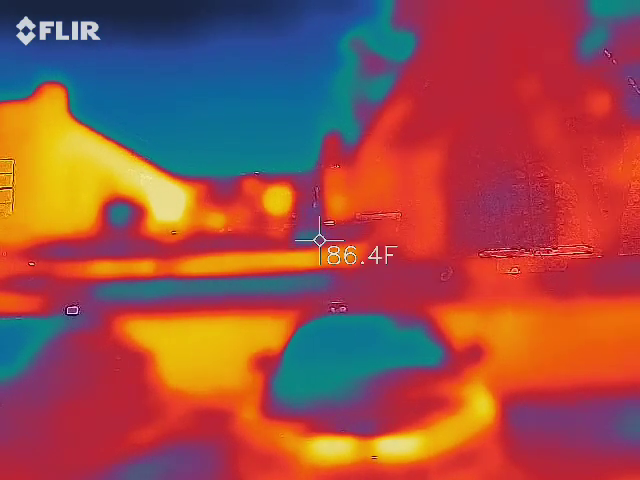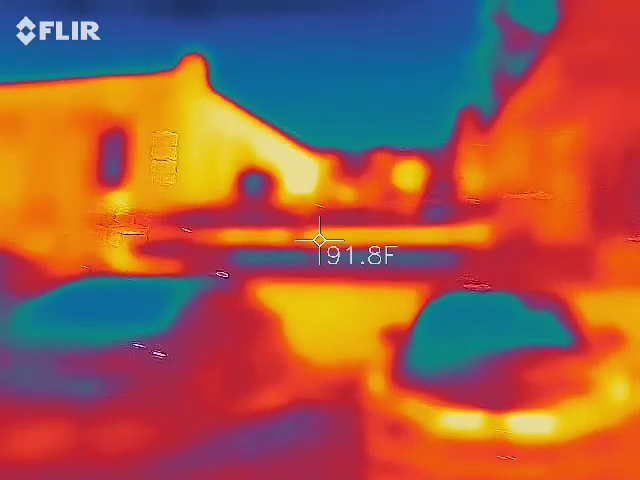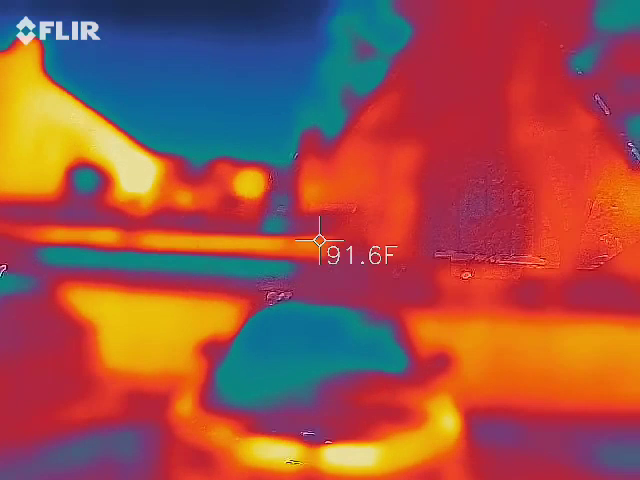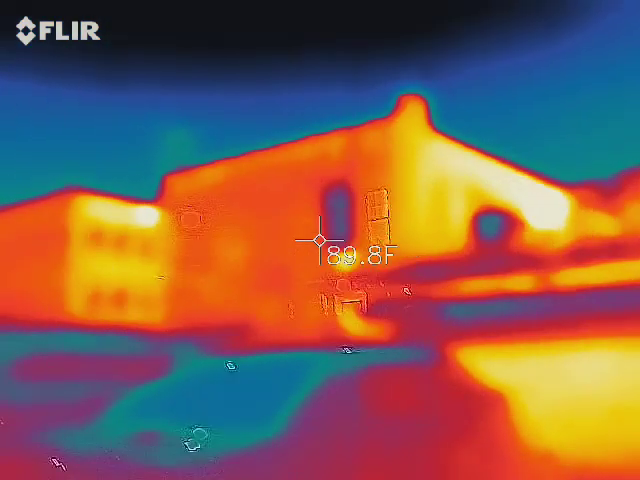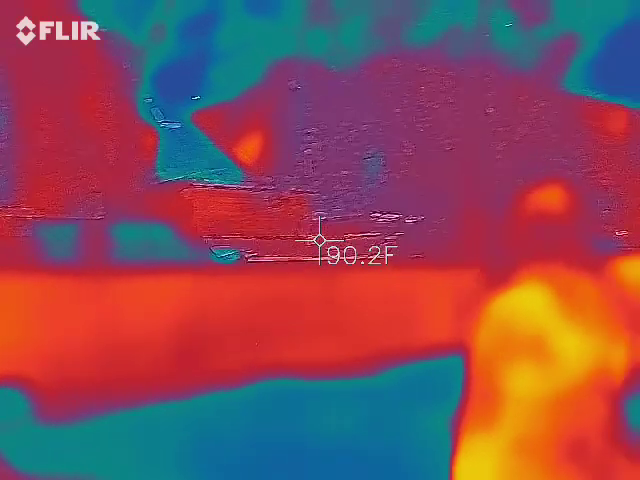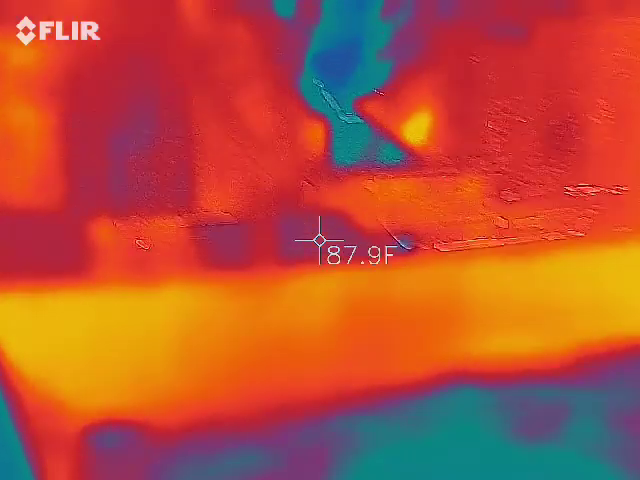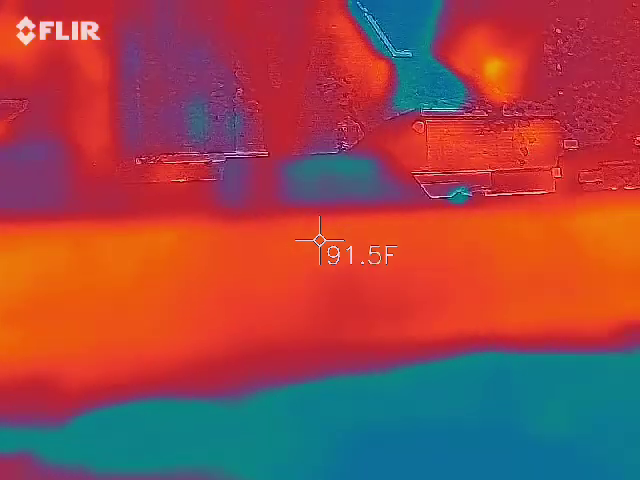Right there is 85 right here. I think this is the car though. Oh, okay. Yeah, because it dropped for me 5 degrees, but I think it's the difference between the wall and the car. You see anything? Yeah, over here. Do you see anything? I don't see anything. I got temperatures. I got an 85 like right in there. It could just be because it's more shaded.